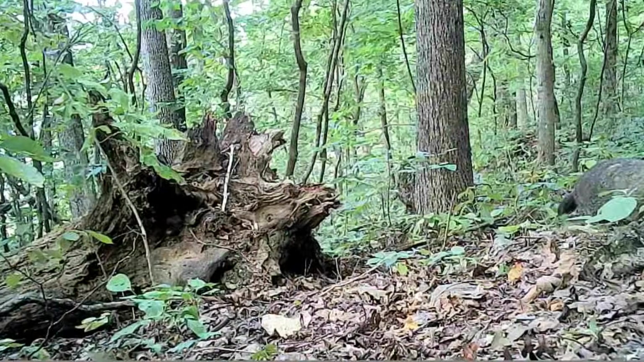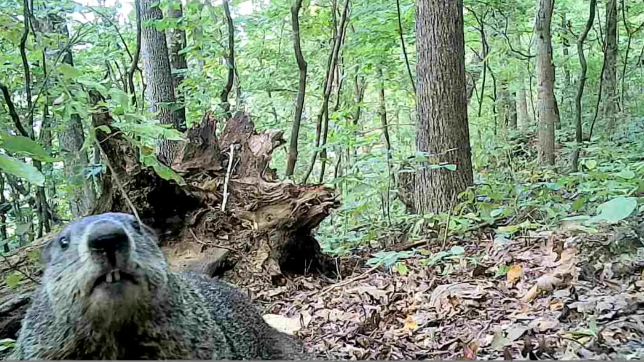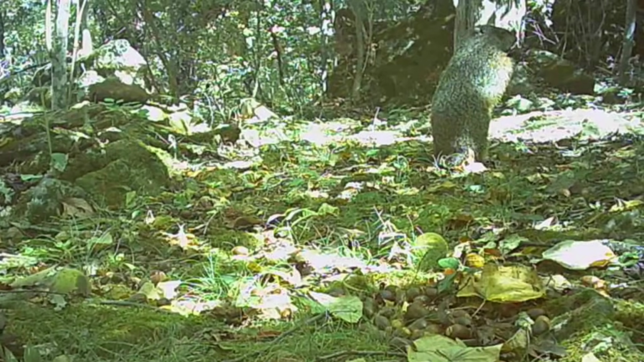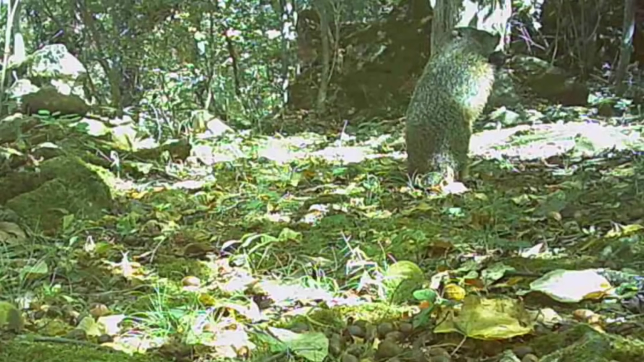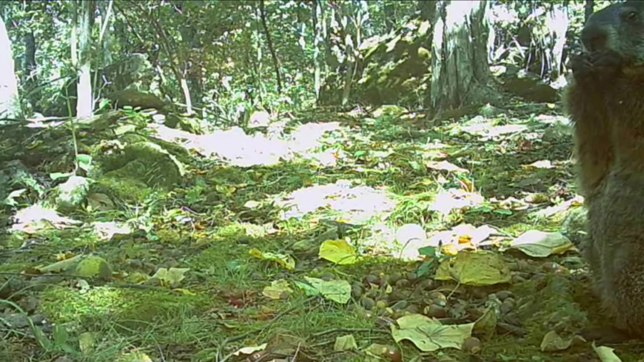And there's old Mr. Dirty Dan, the groundhog, out running around in the woods. And he has to say hi. Hi there, Dan. But he found them acorns. Here's an old chestnut tree. Not American chestnut, a regular chestnut tree. And it's putting out big as your thumb acorns.